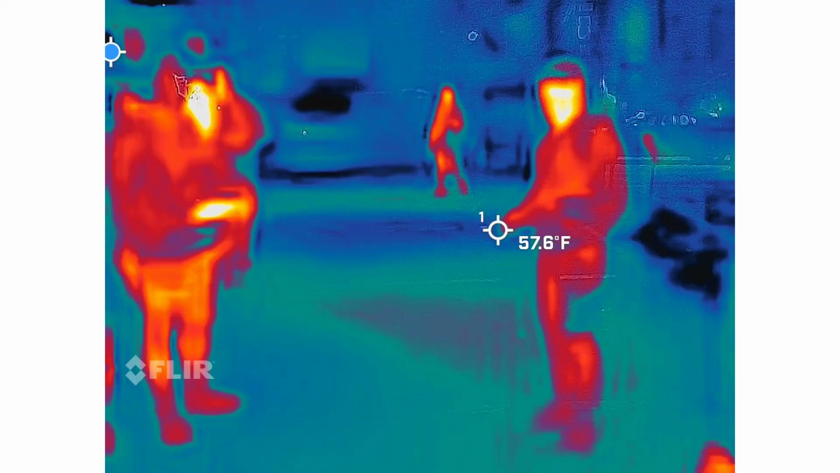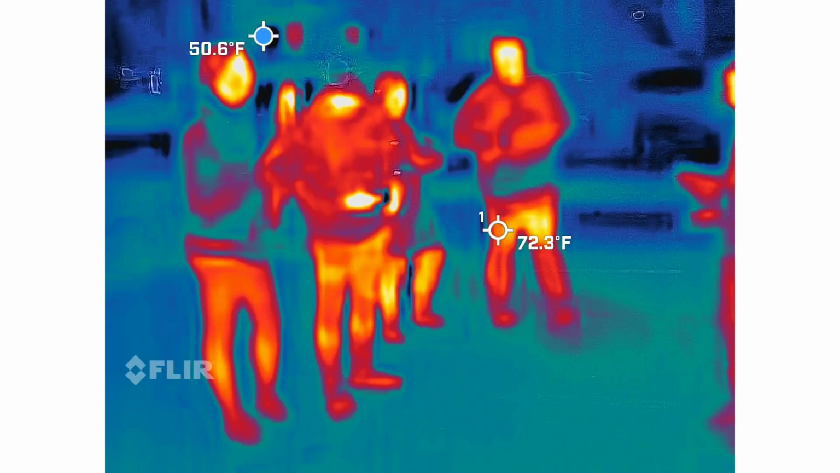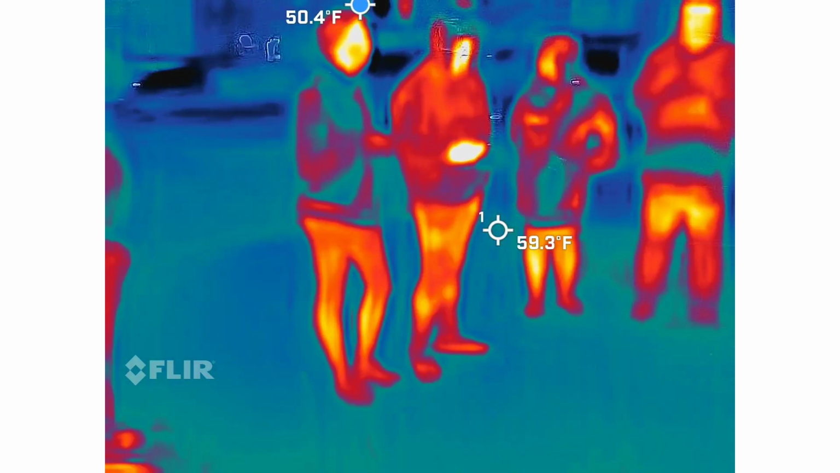So I'm calling this one because we actually have some decent things going on without a whole lot of negativity. So that's why I'm kind of cutting this one a little short. We actually have some good starter pieces.